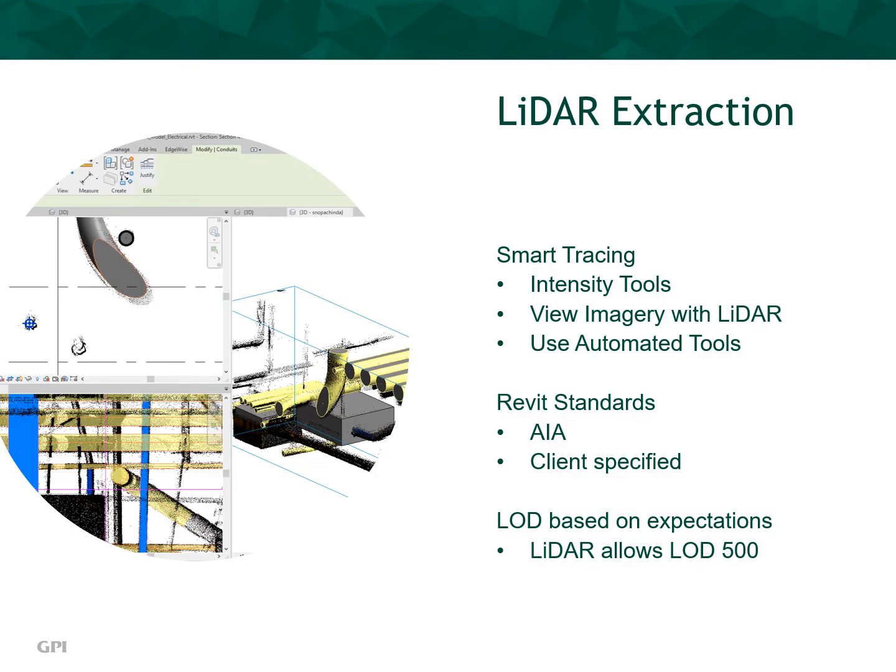Automated tools such as smart tracing, which uses LiDAR intensity imagery features in conjunction with viewing of the co-registered imagery, accelerate the creation of complex elements. Smart tracing allows the extraction operator, for example, to trace individual pipes from the beginning valve junction to the end of the pipe assembly automatically. Revit standards created by the AIA and modified to client requirements create consistency in data creation. Finally, 3D LiDAR scanning permits the creation of LOD 500 datasets.